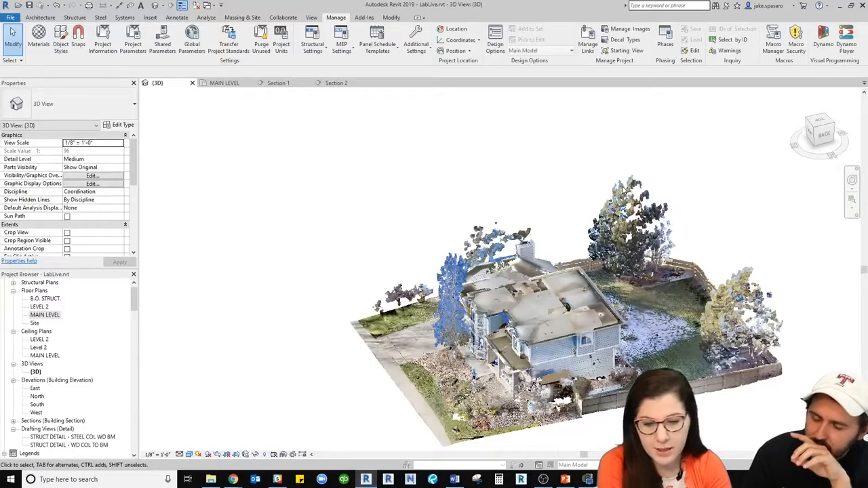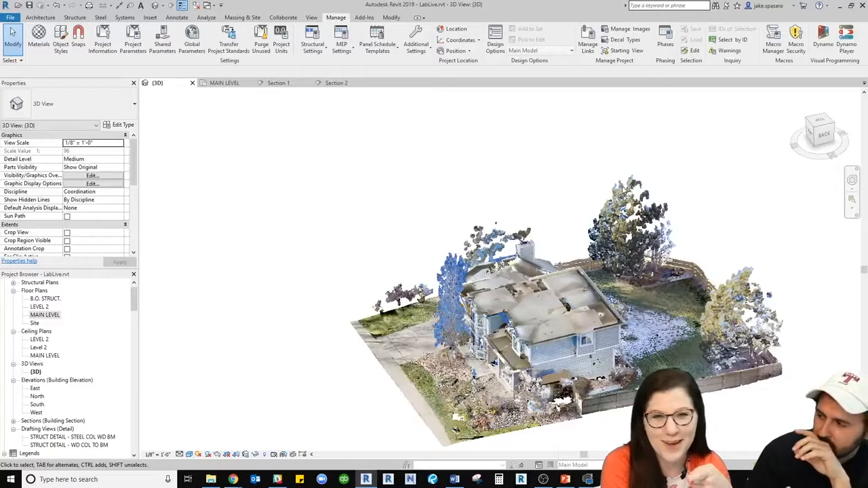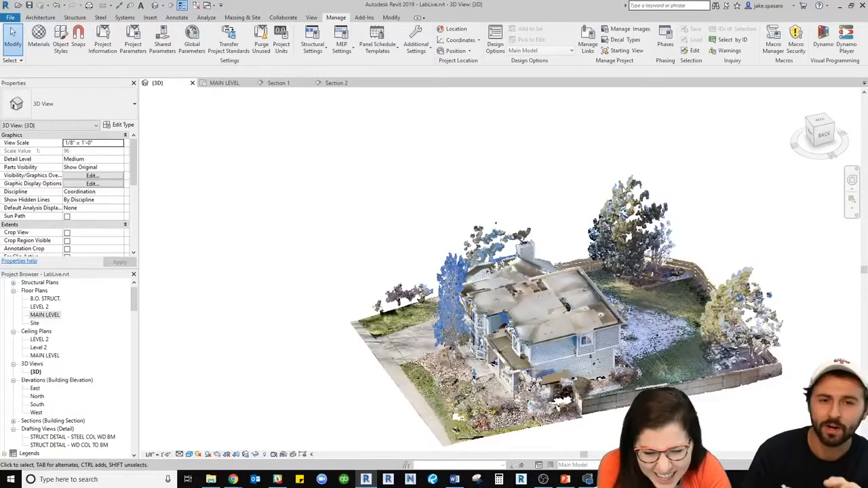Approximate cost to scan a 2K house using Matterport? Email me. We're going to go over how to get a hold of us at the end. Don't worry.